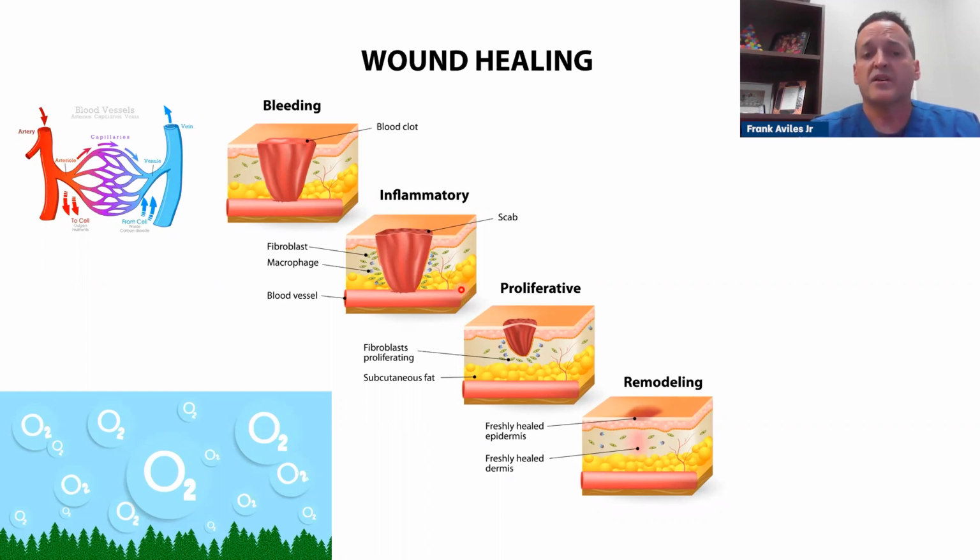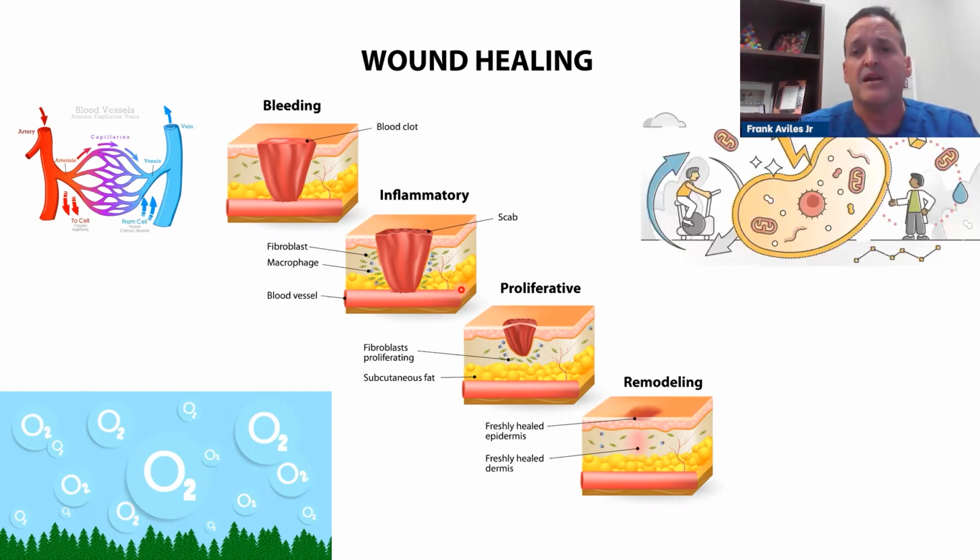And while we think of perfusion, I also look at diffusion, meaning that if you have too much swelling, oxygen is not going to get to that tissue. And I'll show you a thermographic image of that. But the other thing that I've been concentrating on with this team from Duke is that we're looking at the cell itself. The mitochondria has to produce energy. And there are studies out there that can validate that the cells may have abnormal energy.